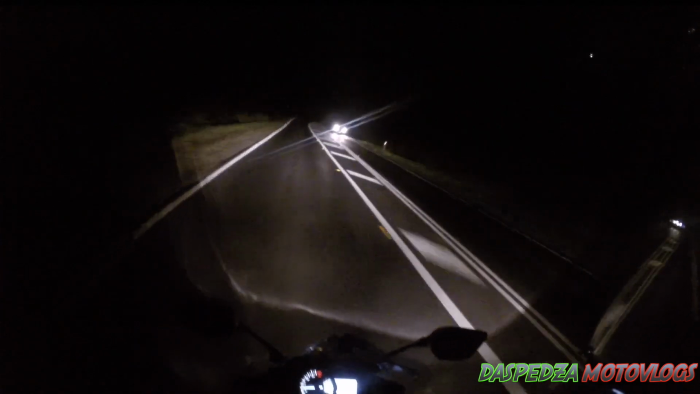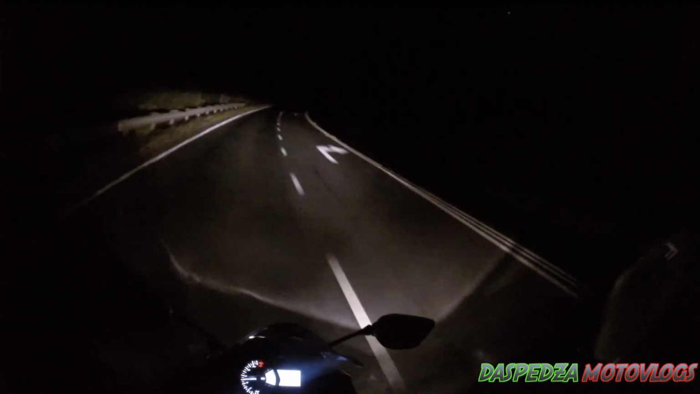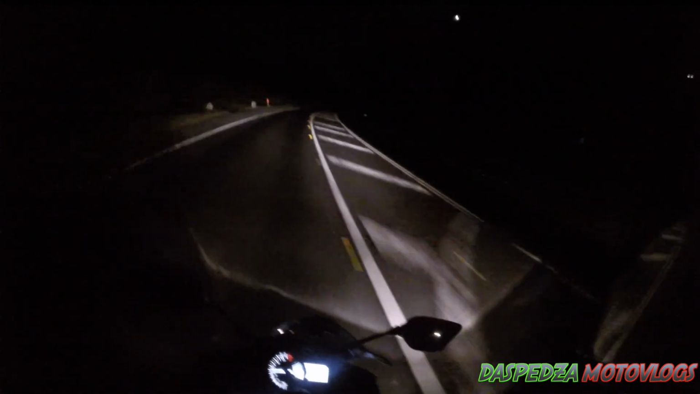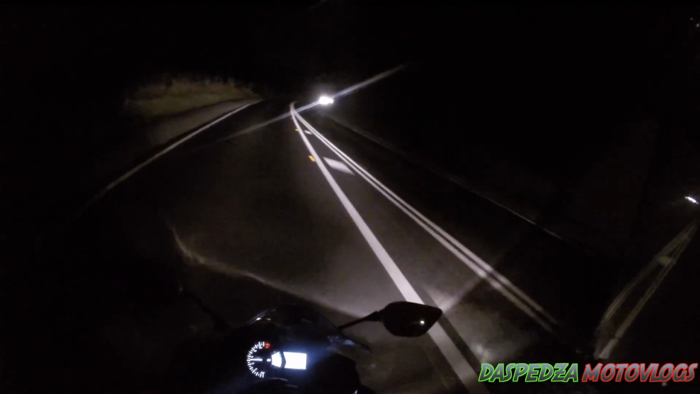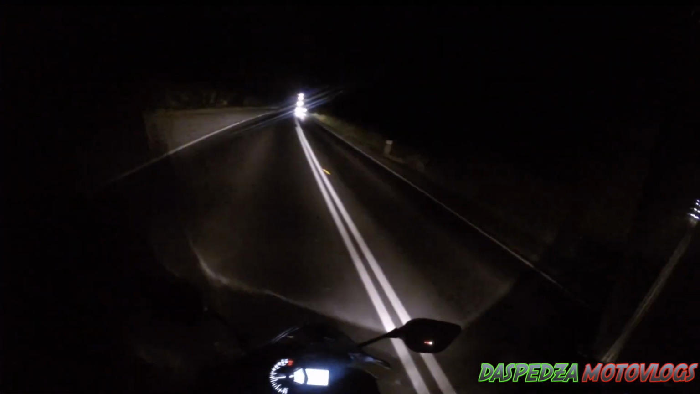You know, this is where I need high beam, because this section of road is where the wildlife are. I don't know about you, man, but I don't really want to hit Skipperoo. Not tonight. Not today. No way. Don't want to hit Skippy. Someone's already hit Skippy because, oh man, that stinks.